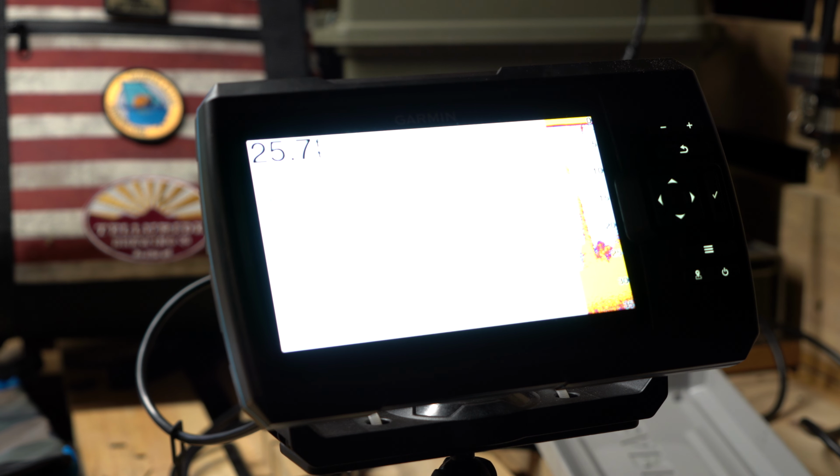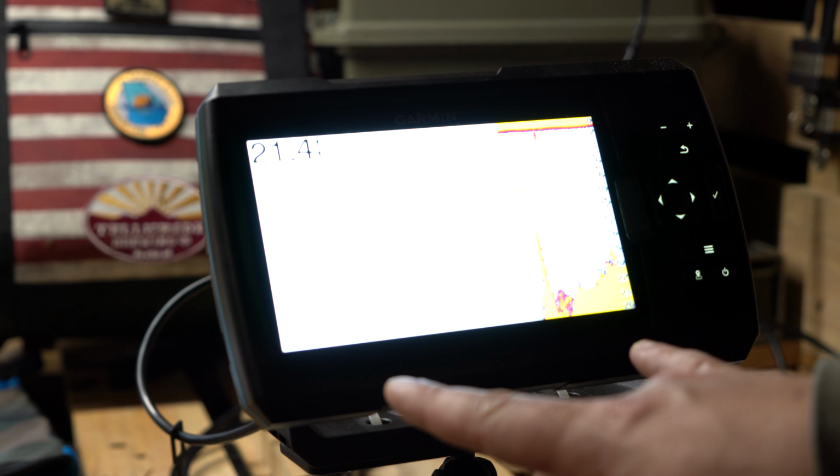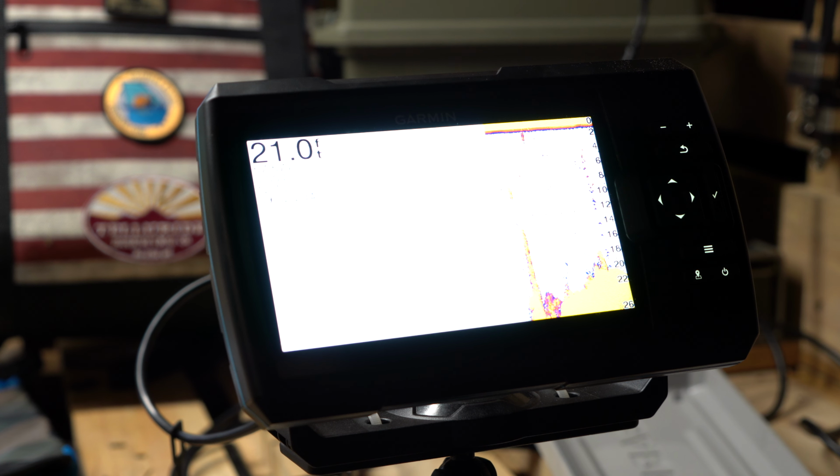I mean, you can just fly through this unit once you figure it out. That's one thing I really like about the Garmin Striker. This is the 7-inch screen model. Now, one thing that you're going to notice right off the bat with the Garmin is the contrast is very, very good. You get a very good picture.